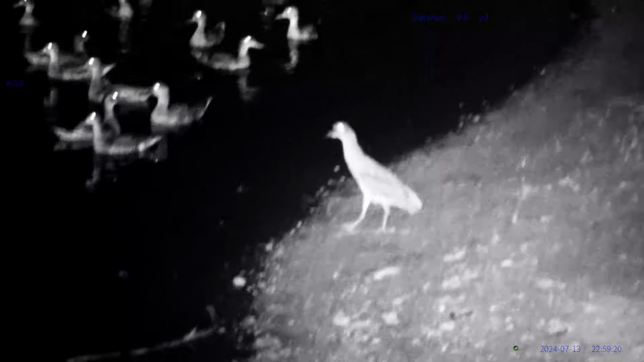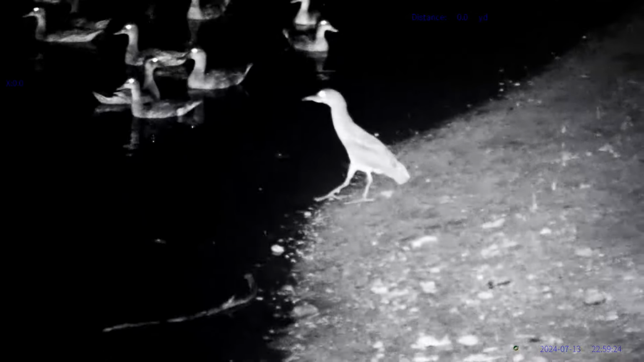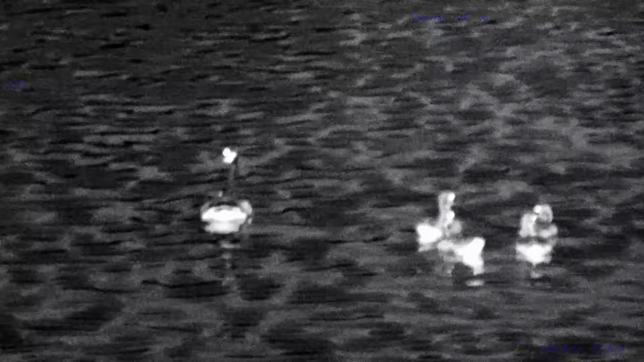We've got, I don't know what kind of bird that is. At first I thought it was an egret, but not too sure. But I certainly wouldn't be seeing him at night without this thing, that is for sure. So he's commingling in there with all the ducks, getting his night hunt on, and probably unaware that I'm looking at him with IR. But that's pretty cool. I can't get enough of just checking out wildlife with this.